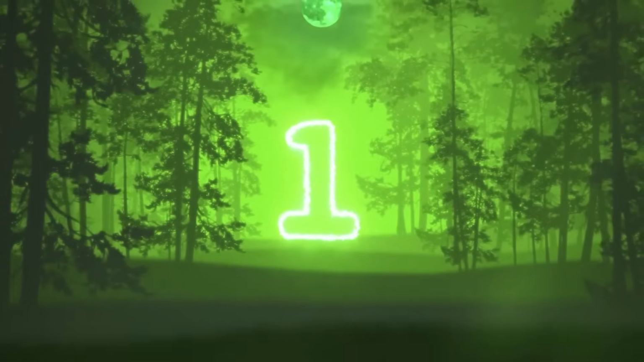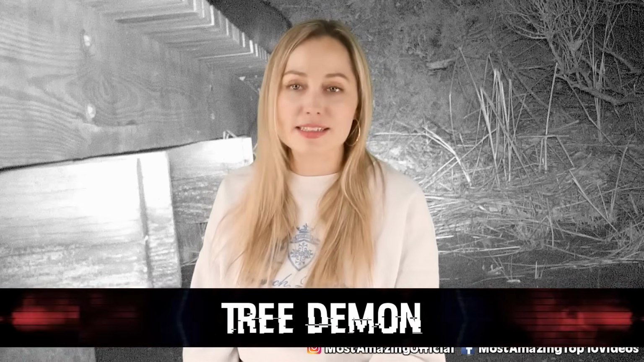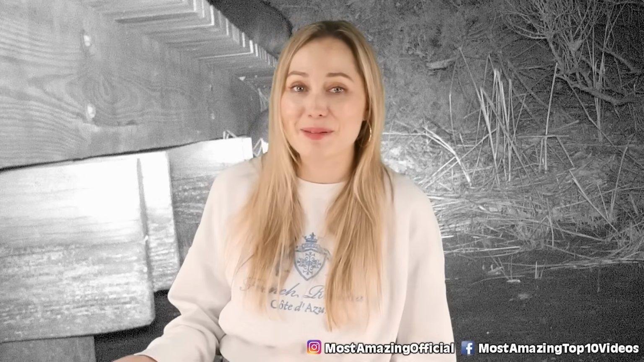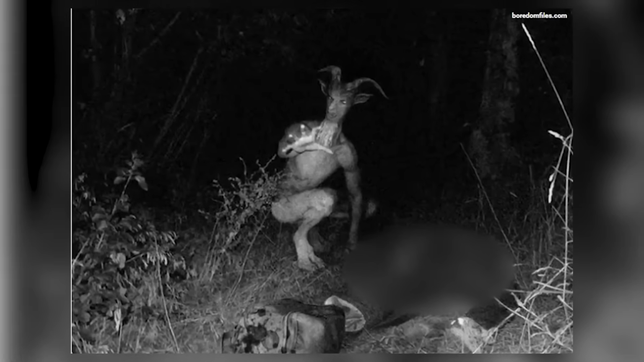In our number 1 spot, we have the Tree Demon. Okay, I'm sorry about this title, but honestly, what the heck do you call this thing that was caught on this trail cam? There are no time or date stamps to report, but how the heck can this be real? This creature looks like it walked straight out of the movie Pan's Labyrinth, and I may not sleep tonight at the thought of it being real.